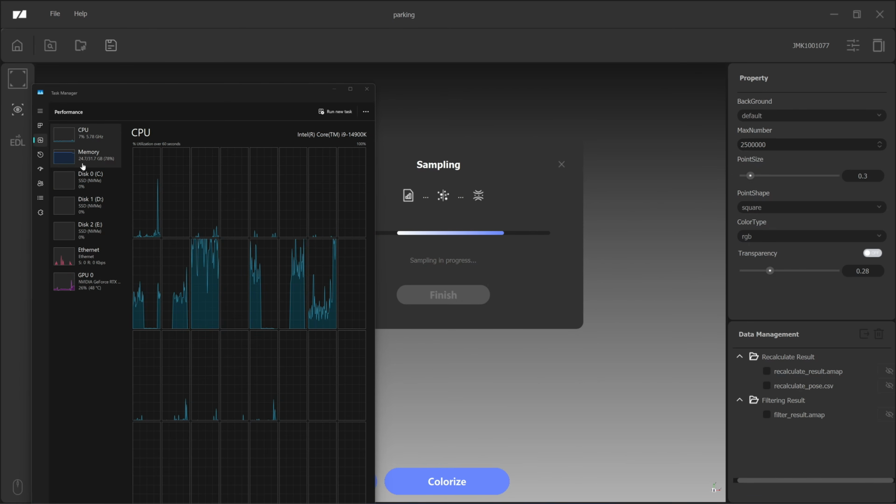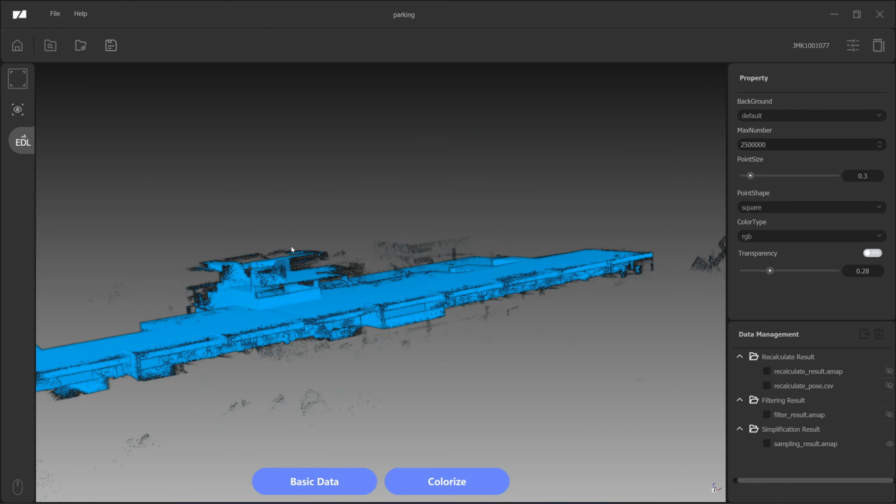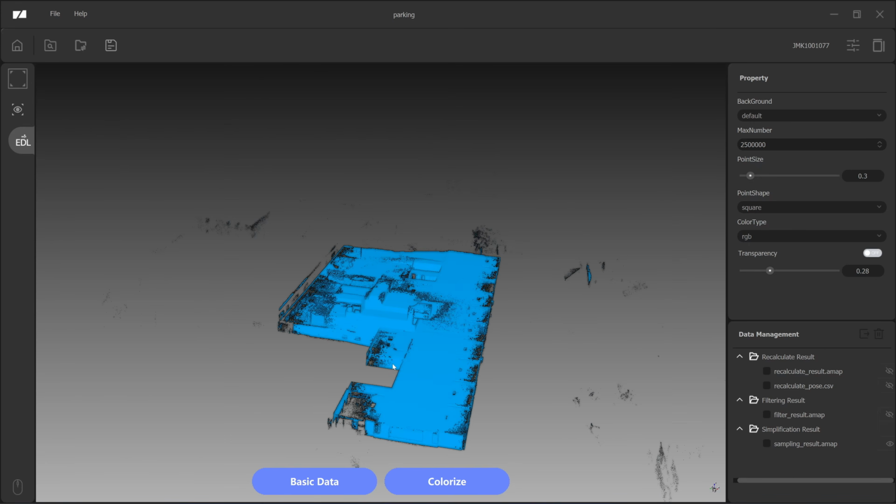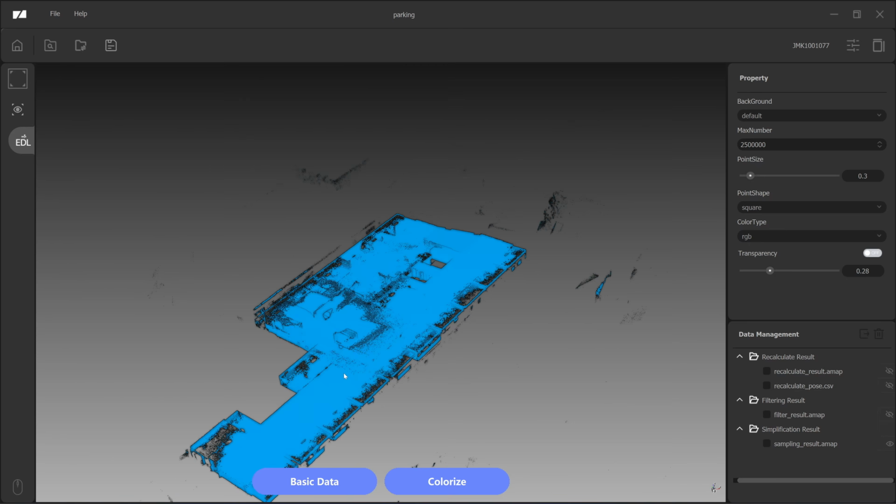Okay, now I have come to a sampling process, and it used about 24 gigabytes of RAM. So I have 32 gigs. It's almost hit the limit. Okay, the sampling has finished, and we have our point clouds. I click on EDL. It will give you the edge of the point cloud. What you see here is the ceiling and the floor underneath.